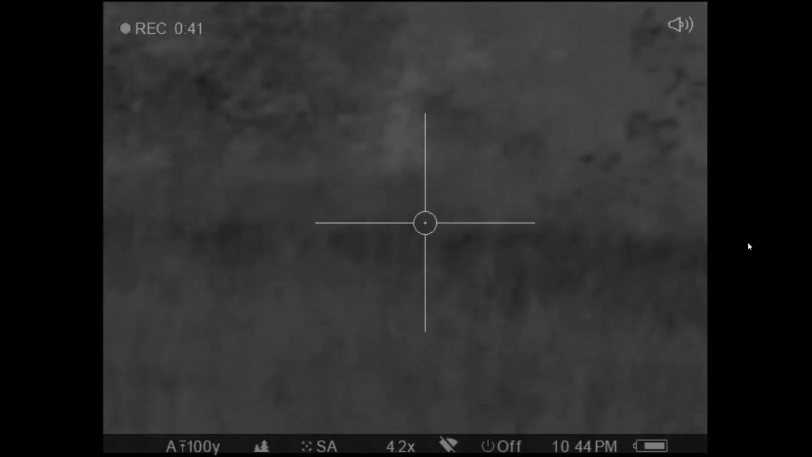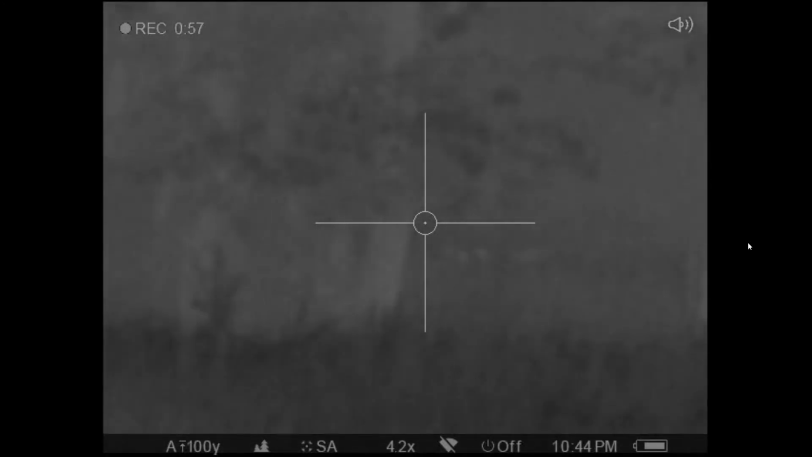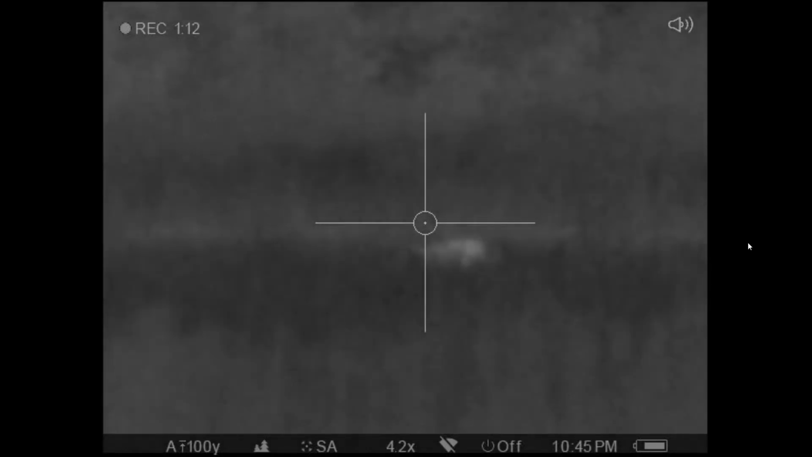I know Bobby, one of the hunting buddies, he says it don't count unless you can walk up and kick it. Well, unfortunately, I could have kicked 3 of these, or did kick all 3. We actually took the meat. But this next one that's going to show up here, he was in knee-deep water, and I couldn't kick him. We did retrieve him. He was there, but I wasn't about to wade out in that knee-deep water to go get him. There he is right there.